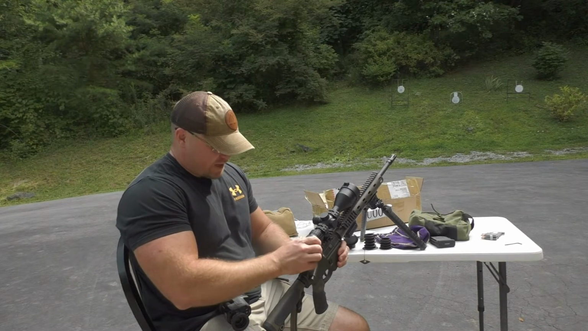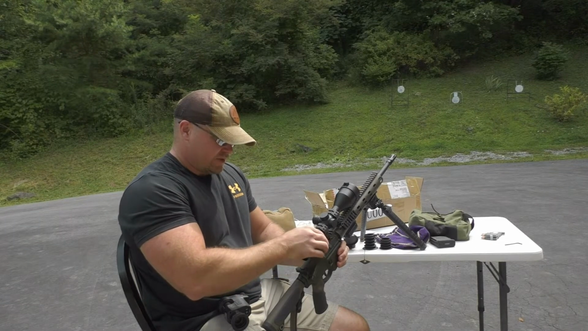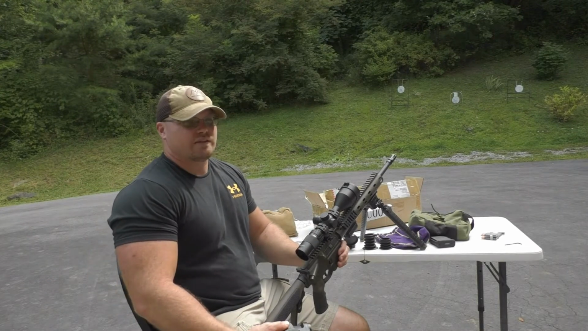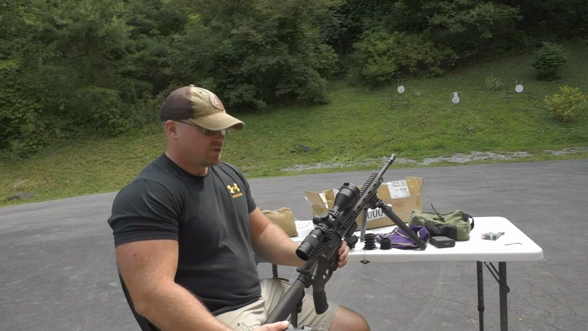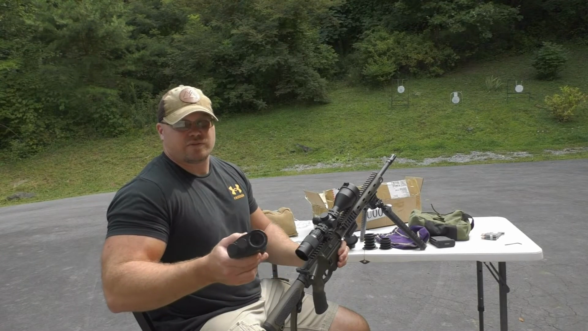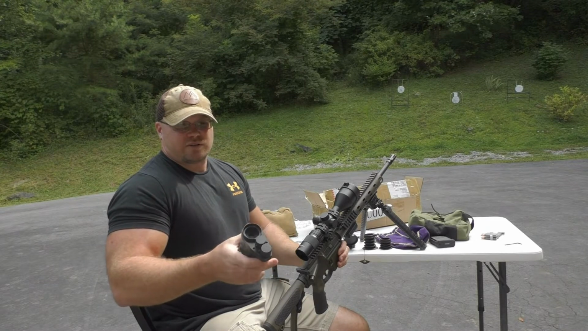This didn't specify, so I'm not certain about that, but it's almost irrelevant at the closer ranges. Anything inside of 200 and 300 yards anyway, there's not a huge deal with that. And if you're not super familiar with shooting long range, some of the stuff I'm saying is going to be irrelevant to you anyway and sound like Greek. I totally understand that.